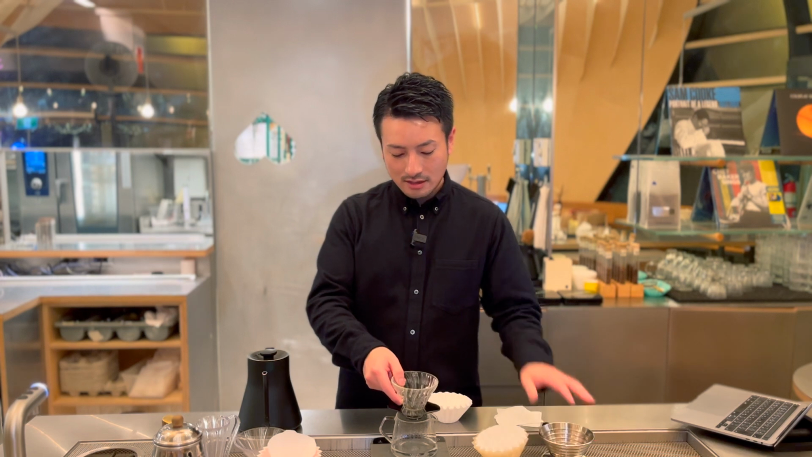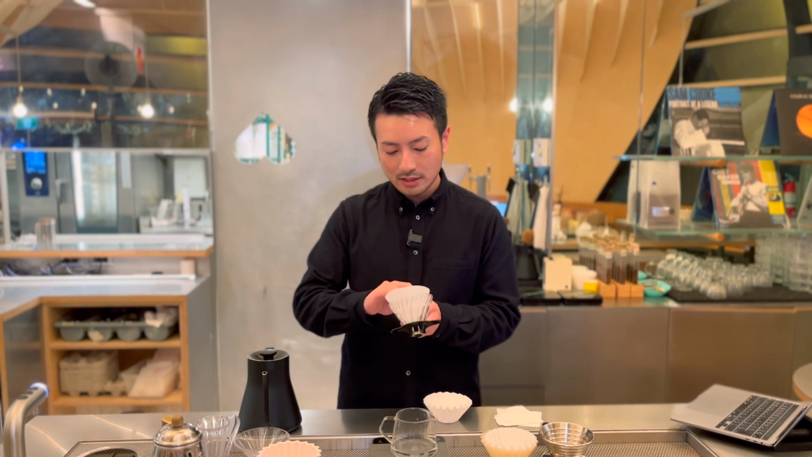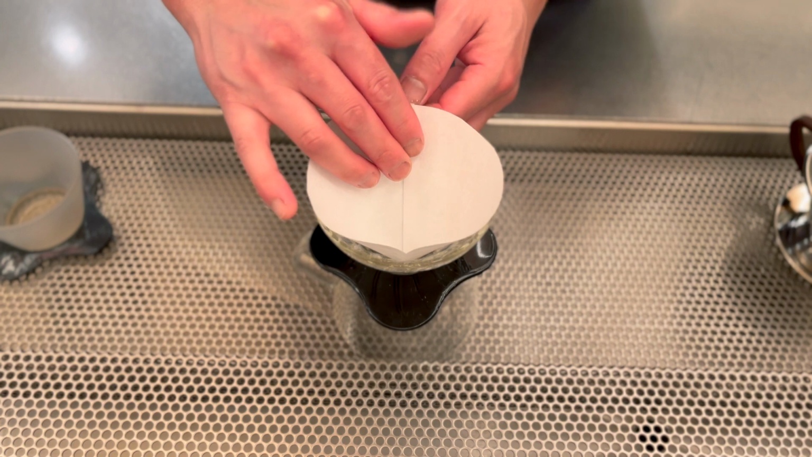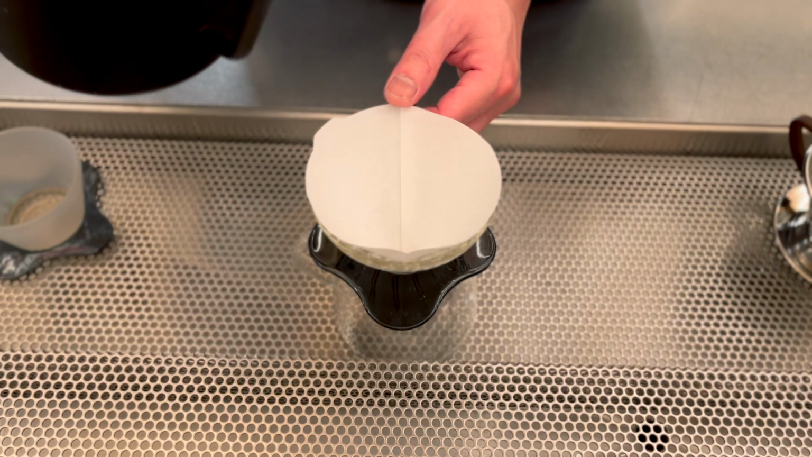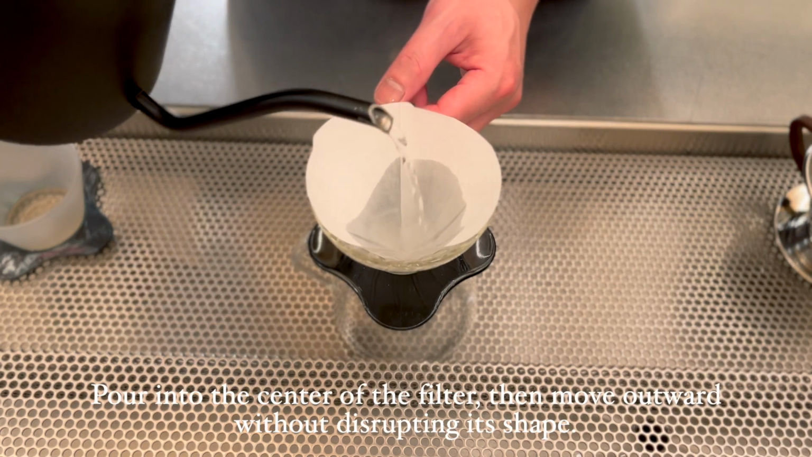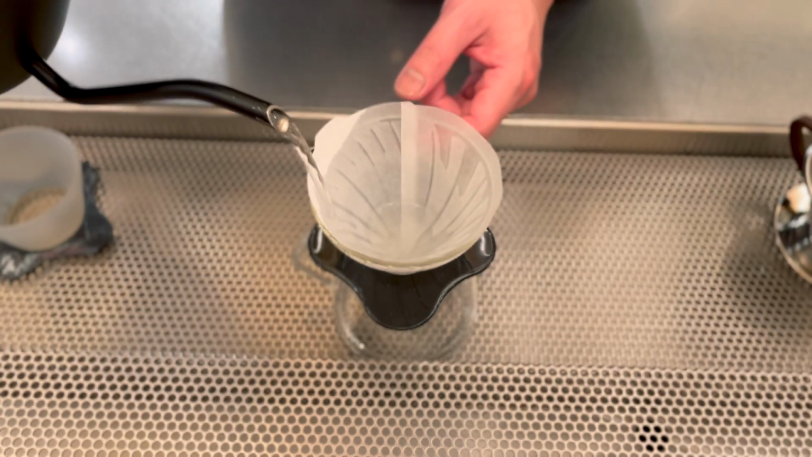When rinsing a cone-shaped filter, the basic approach is pretty much the same as with a flat bottom filter. First, set the filter in place and gently press it down to keep it stable. I usually hold it in place with my thumb, then start by pouring hot water into the center of the bottom. From there, gradually move outward, rinsing the walls to make sure the entire filter is properly rinsed.